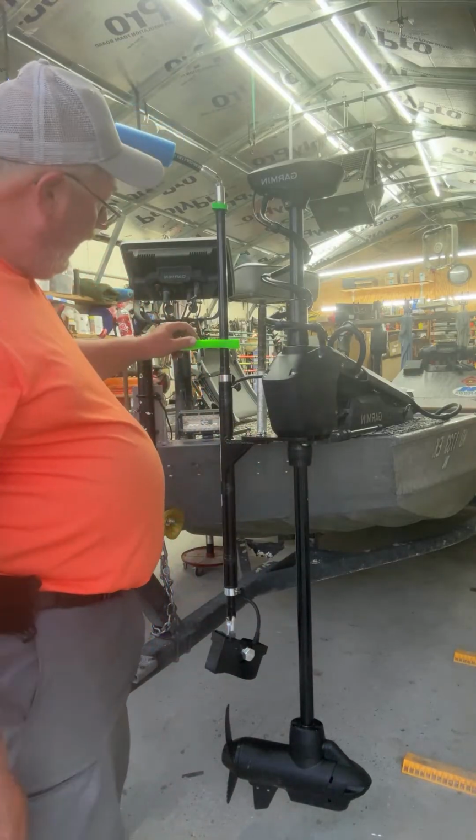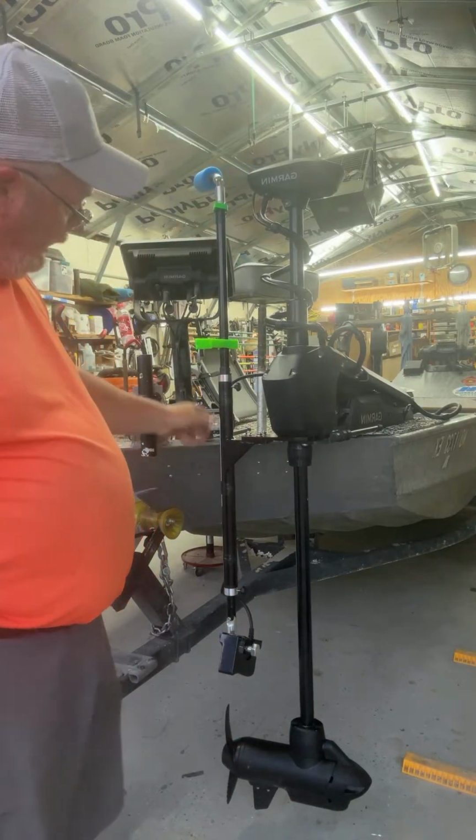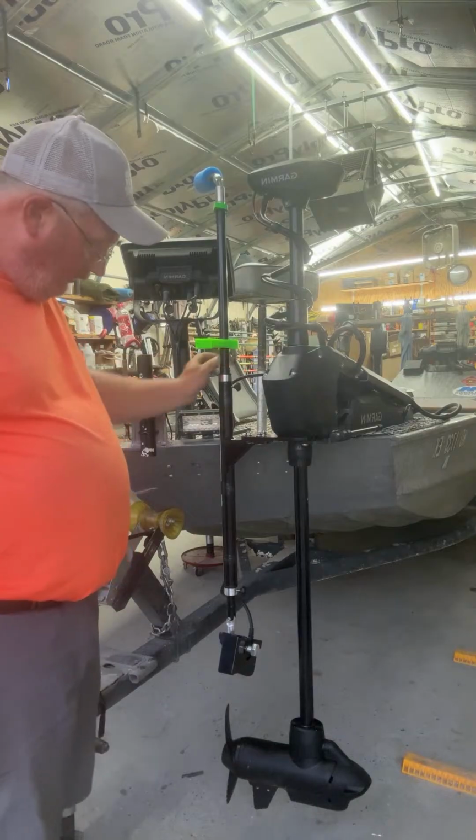How I remedied that is I put it where it needed to be. I put the collar on, tightened it up, and then I wrapped electrical tape on top of it. That way it can't slide up, and that way that does not happen to me.